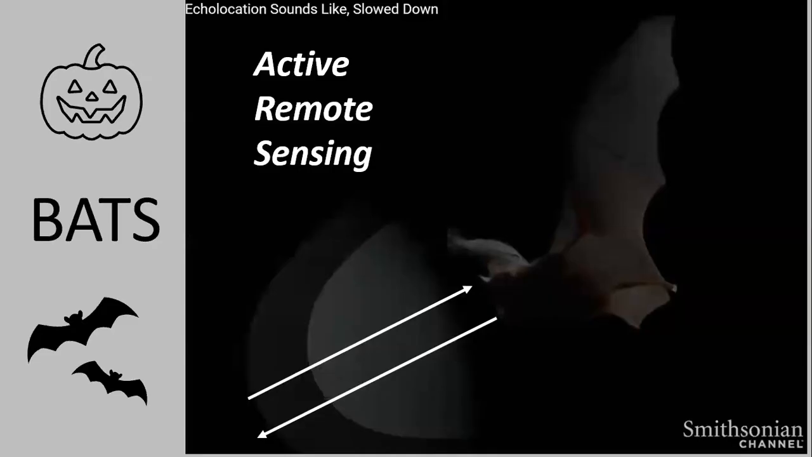And so I gave you a human example of passive remote sensing, and it's Halloween, it's October. So I thought I would give you a relevant animal use of active remote sensing. And so that is in the form of a bat. So most of you are probably familiar with this, but bats use echolocation. And so they will send out these high frequency noises with their mouth, and then it will bounce off things and come back to them.